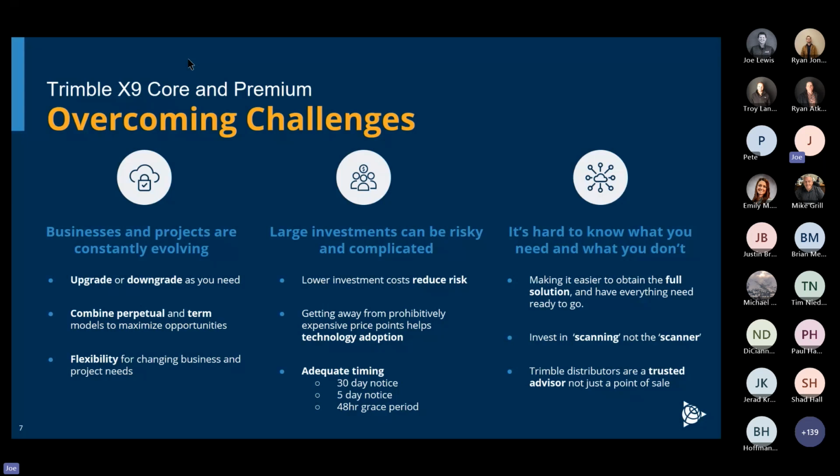So it allows you to have flexibility, being able to combine those. It allows you to invest at a safer level, reducing the risk, reducing the need to get off the ground immediately, where you're looking at about a $23,000 savings when you're getting into a perpetual versus a term. And there is time that we give you on those terms as they run up. And this is very similar to what you see with software, et cetera. So this just allows you to get into it, invest in scanning and not necessarily a scanner, and work with your trusted advisor there, Monson.